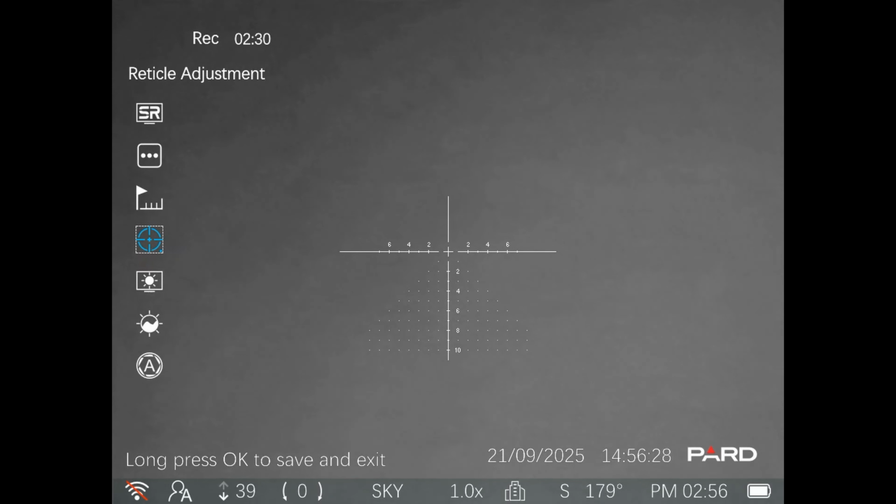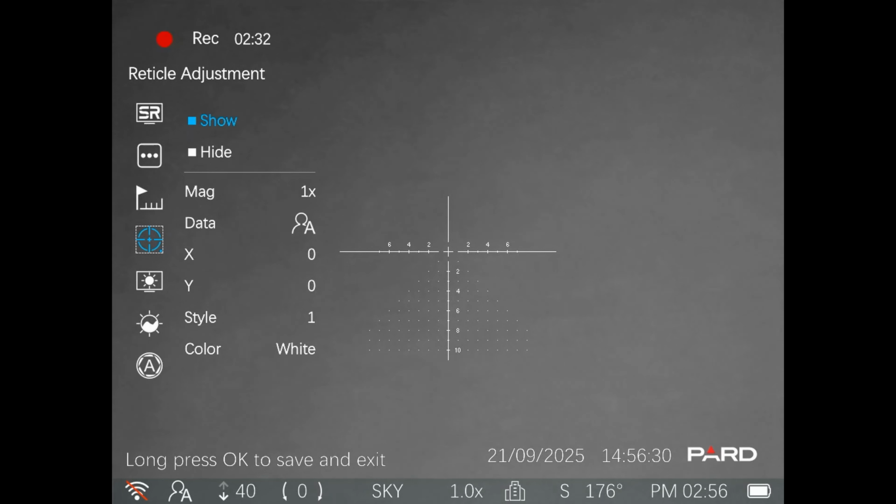Reticle adjustment, I will show you the zeroing process, now that I've got this new mount, in the next and probably final video. I won't do it now, but basically once you enter the X and Y, it will freeze the image and allow you to place the reticle on top of the impact spots. So that's the whole one-shot zero thing. It seems to work pretty well from what I can tell, as long as you have enough adjustment.